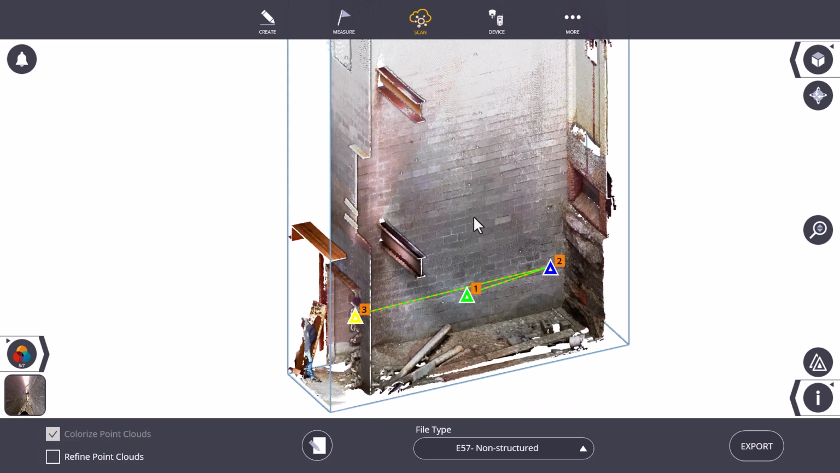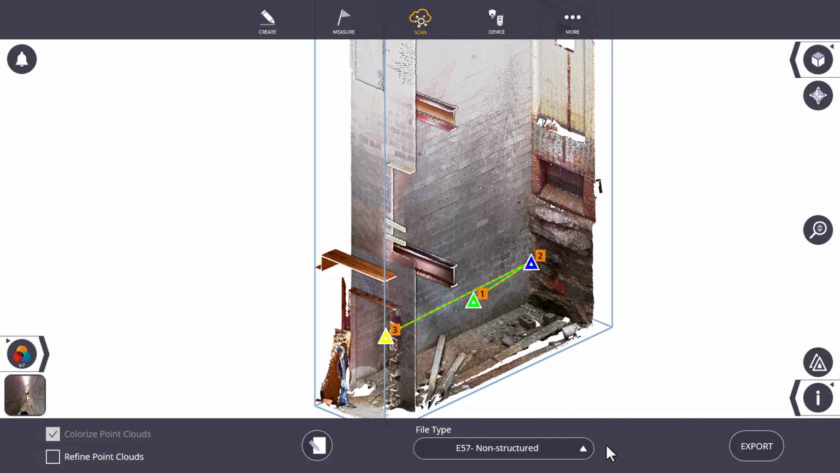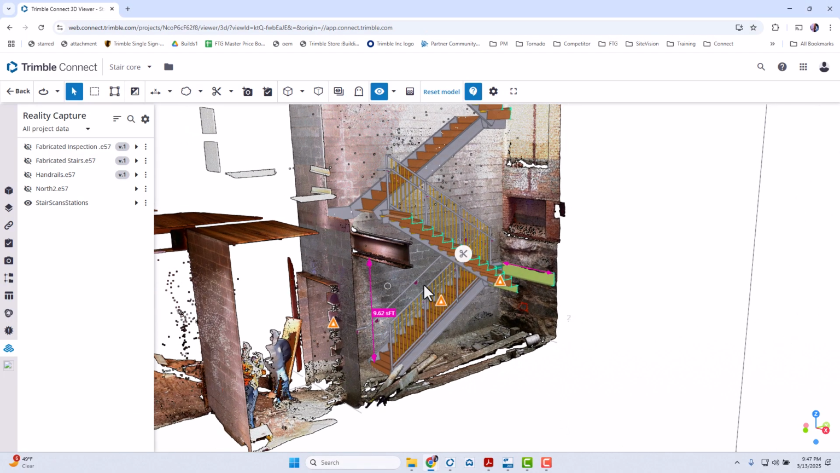This week's Connected Construction tip goes along with the new release of Tekla 2025 and the ability to easily use scan data from there. We've covered how to align scans to a model or coordinate system in FieldLink Register and use those section boxes to export. But this is really cool. If I export an E57 or an LAS, I can even do an inspection. I can bring that into Connect.